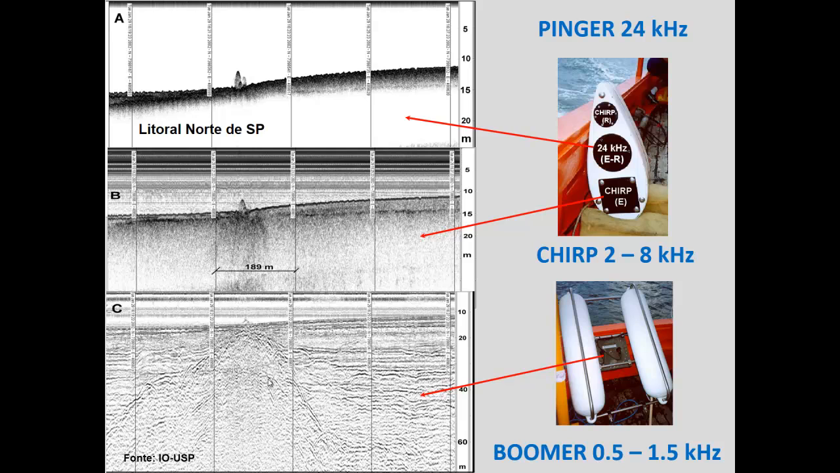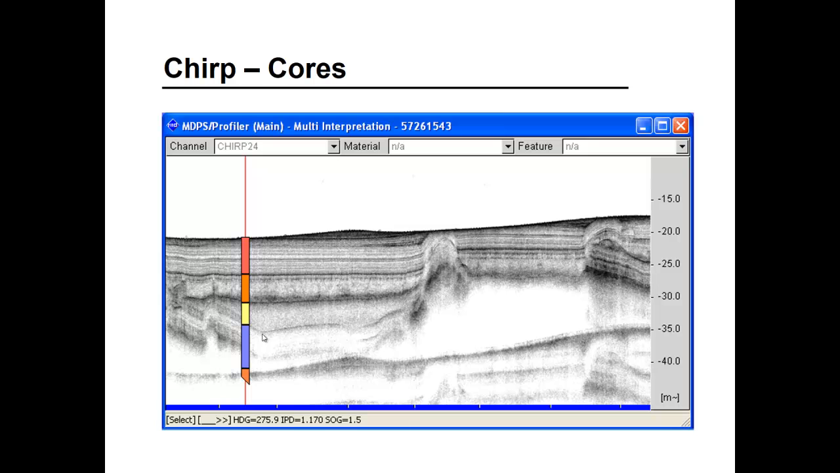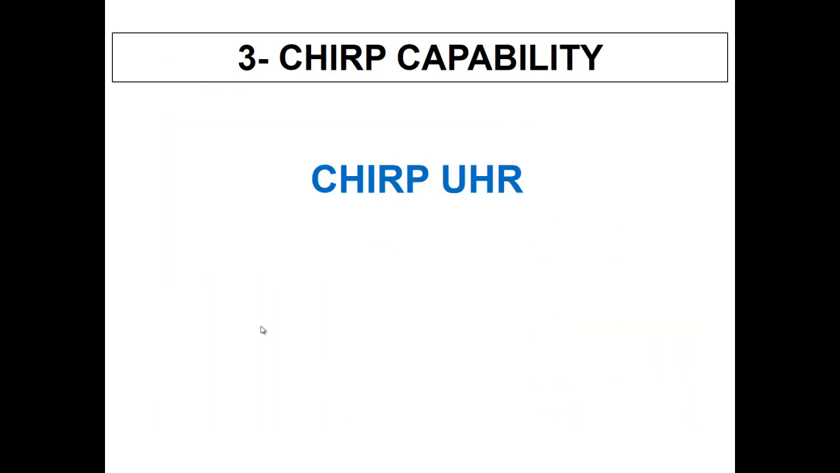We're using this MDPS seismic processing software package. It's a really nice tool to use. Well, as I told you before, you can also bring to the screen data related to cores. Most software does that, but it's a really interesting feature.